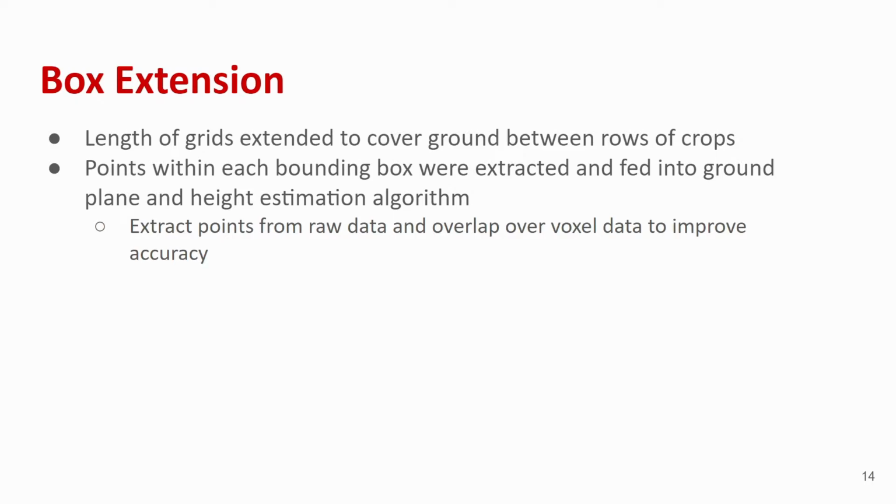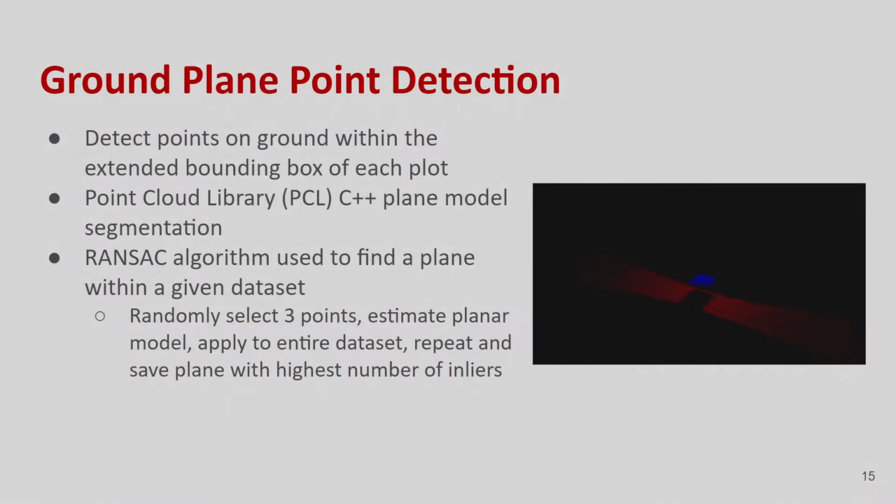As stated previously, we used the grid to extract the raw points belonging to the plot. These were concatenated with the voxel filter data so that we still had the smoothened ground points but the raw plot data. Before estimating the height of points, we needed to determine points belonging to the ground plane. We did this for the points in each of the extended bounding boxes. This was done by using Point Cloud Library's plane model segmentation algorithm.